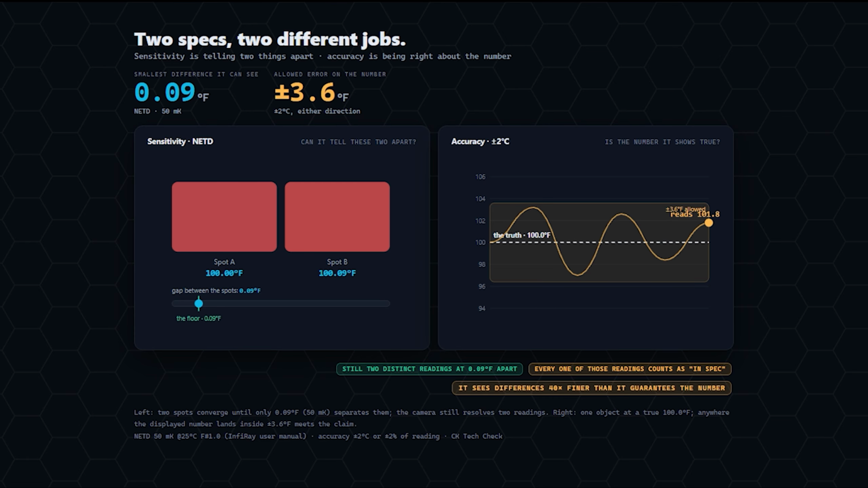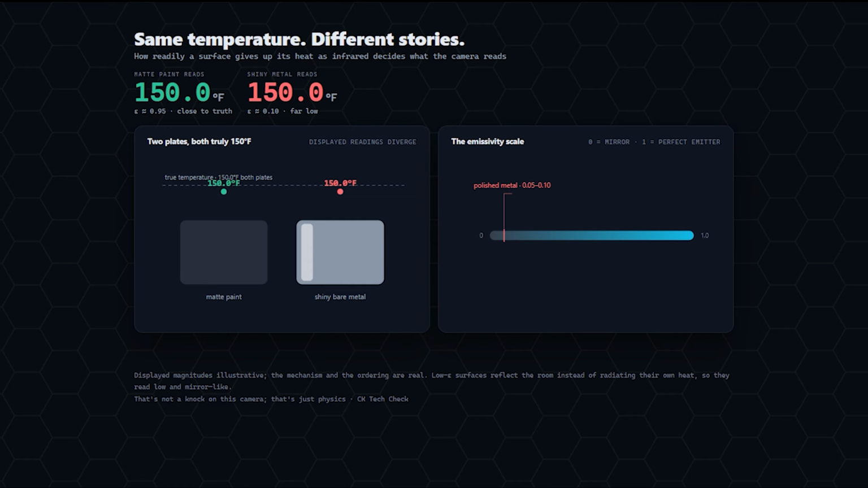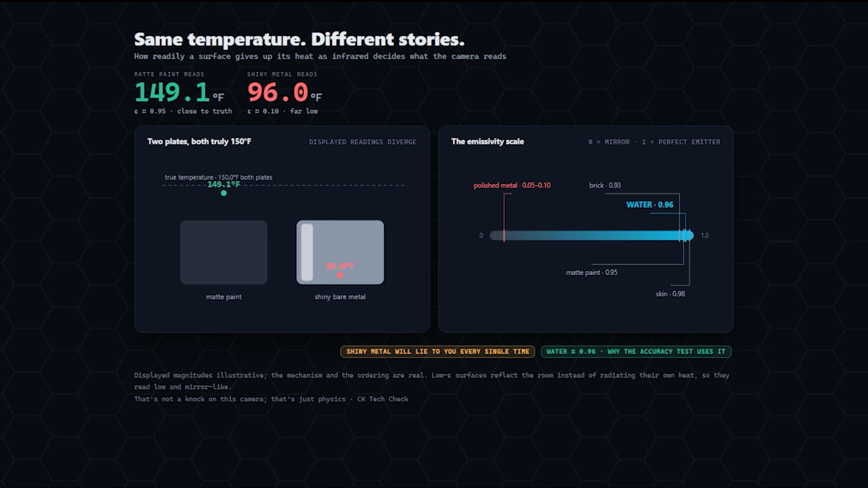It only matters if you're checking against a hard limit. All of that sits on top of what really governs these cameras, emissivity, which is how a given surface actually radiates heat. Shiny bare metal and matte paint at the exact same real temperature will read differently. That's not a knock on this camera, that's just physics.